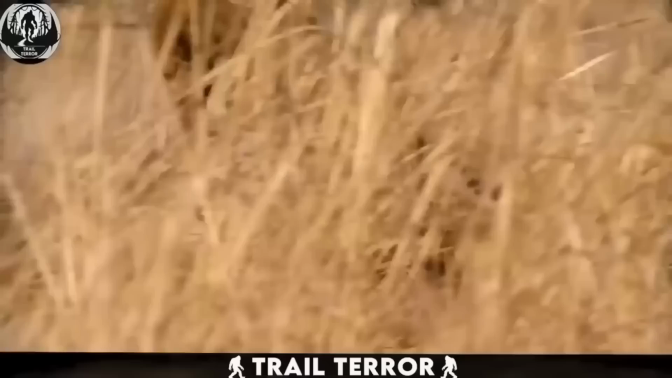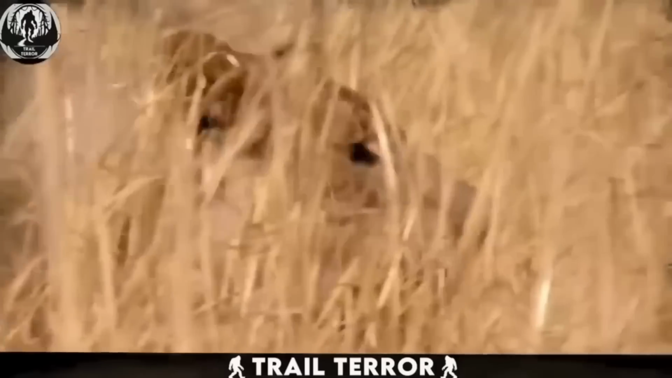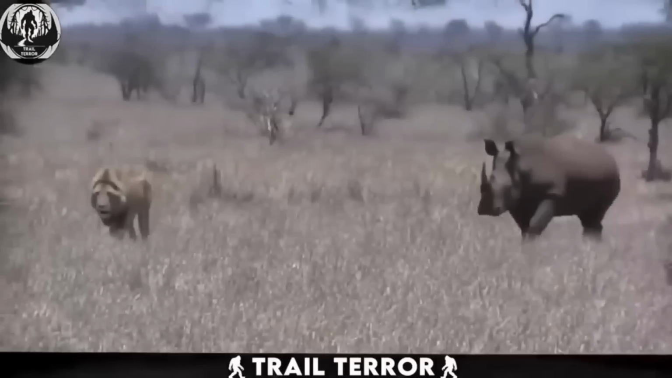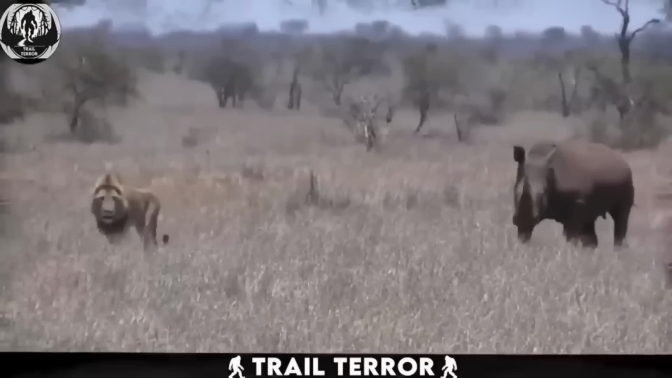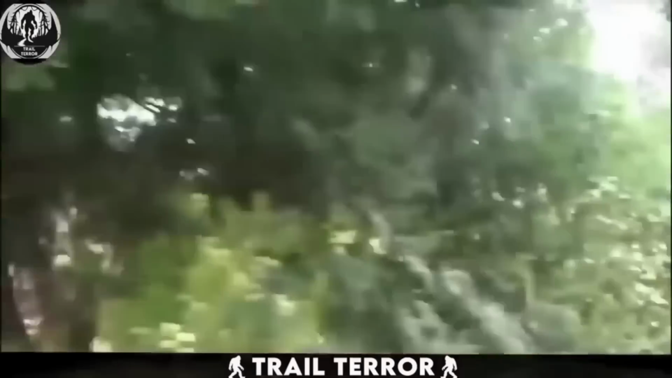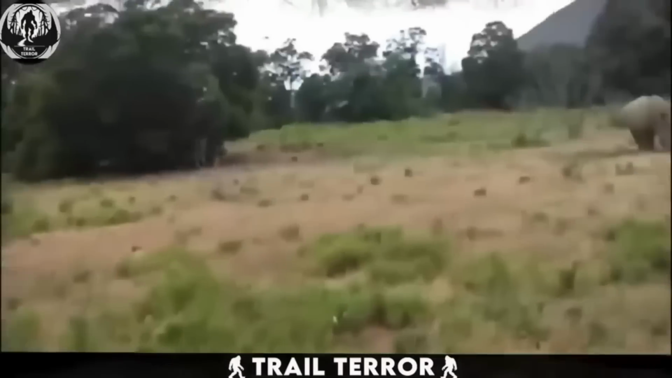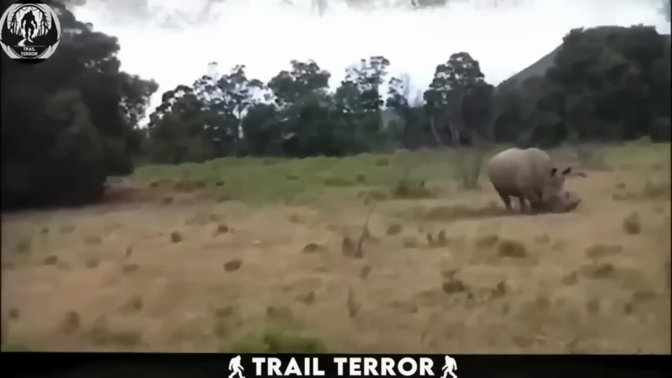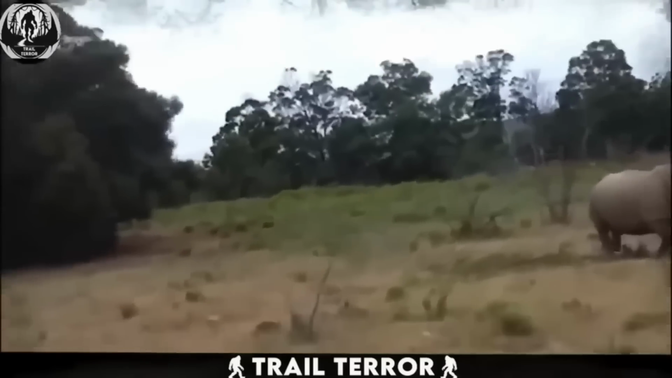A forest is a designated space for animals, and when humans enter, some animals may not appreciate it. You may have heard stories of lions or bears attacking individuals in the forest, but rhinos are not typically associated with such behavior. In this video clip, we observe a different scenario. A family enters the forest for a picnic, but a rhino expresses displeasure. It wants them to leave so it can continue grazing.